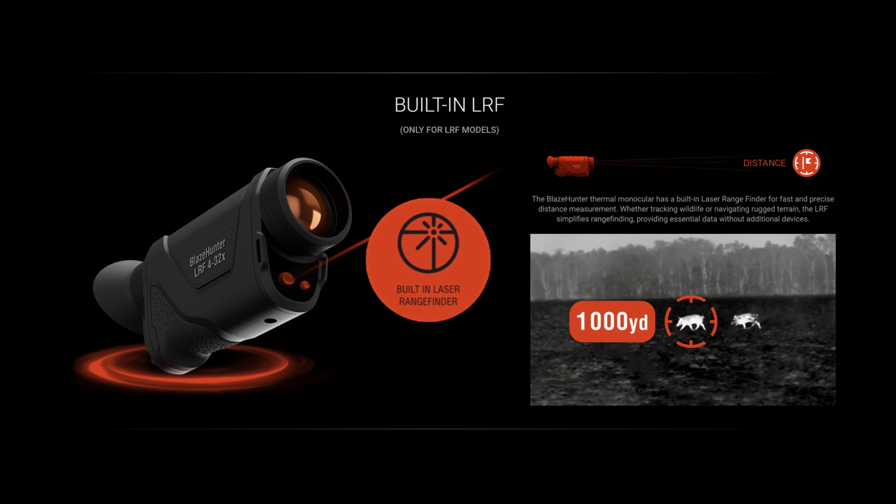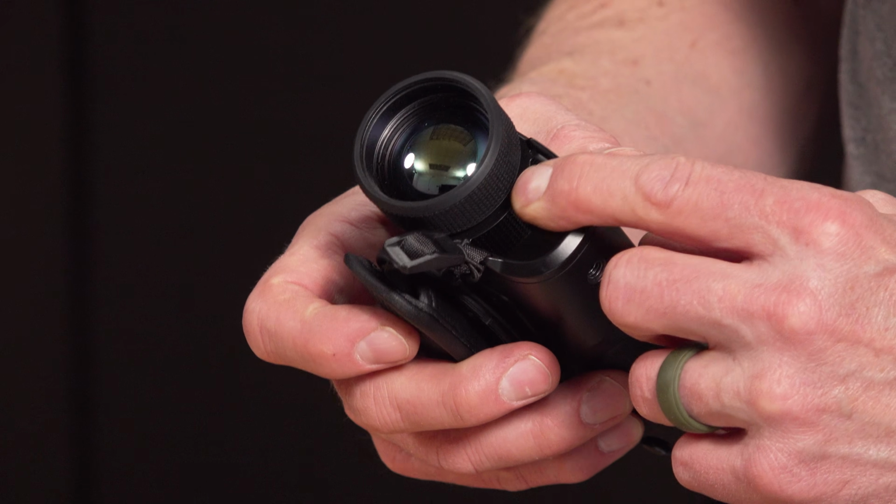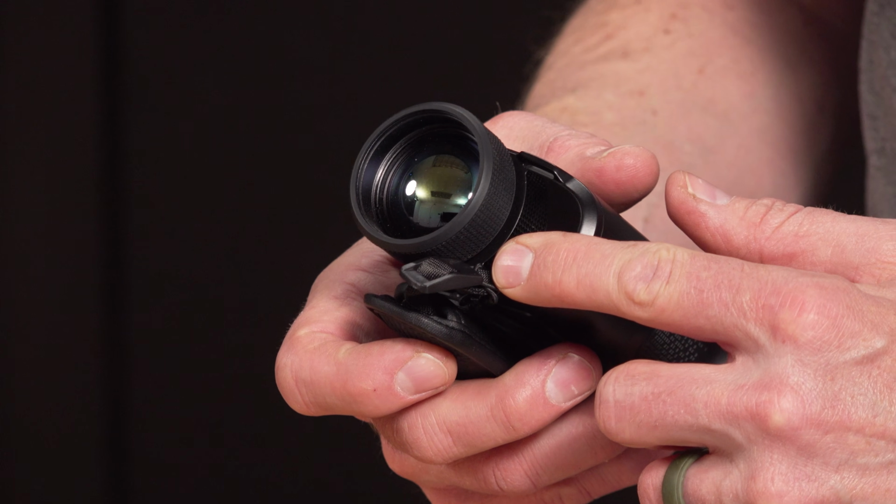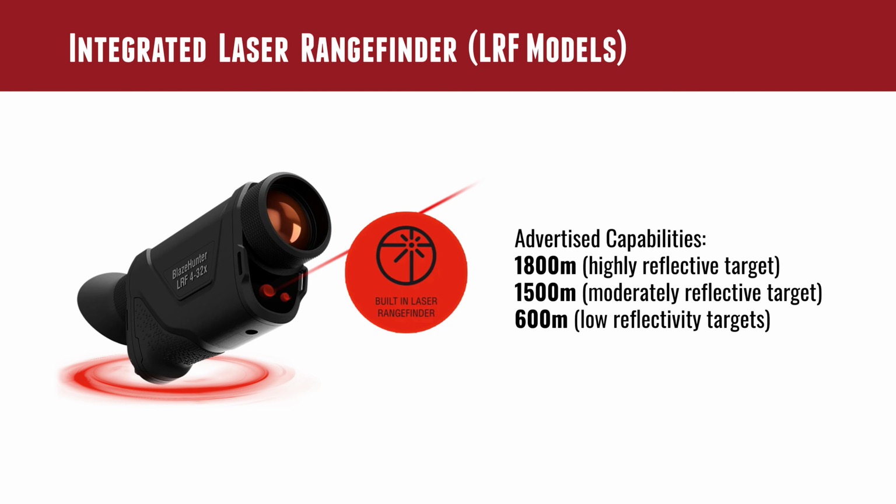A little bit more about the integrated laser rangefinder. Those components are right here behind this shiny window here. On the models that are non-LRF, it's a matte finish there, and that's how you can quickly discern between the two. The advertised capabilities on this, 1,800 meters for picking up a highly reflective target, 1,500 meters for a moderately reflective target, and 600 meters for low reflectivity surfaces.